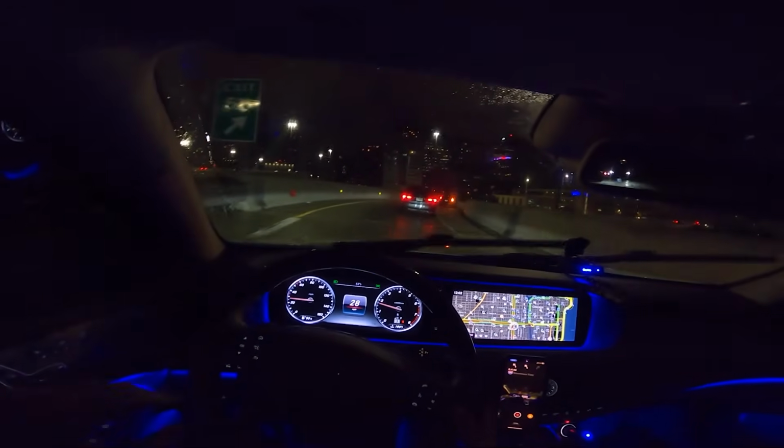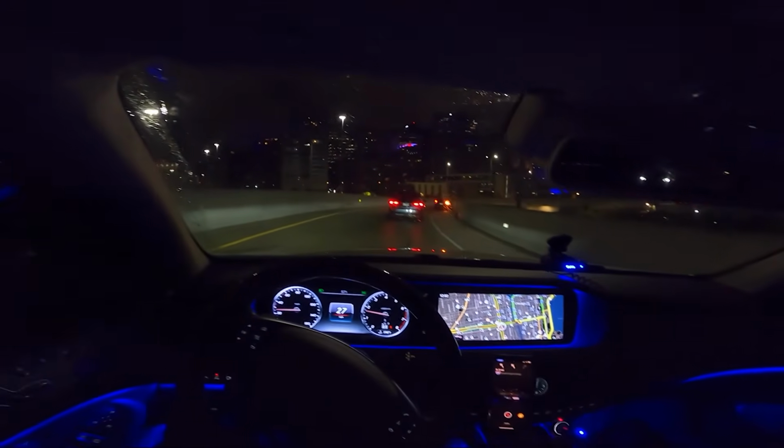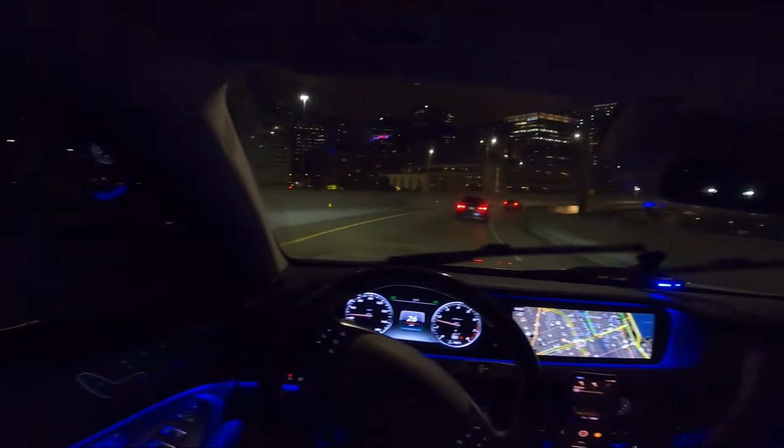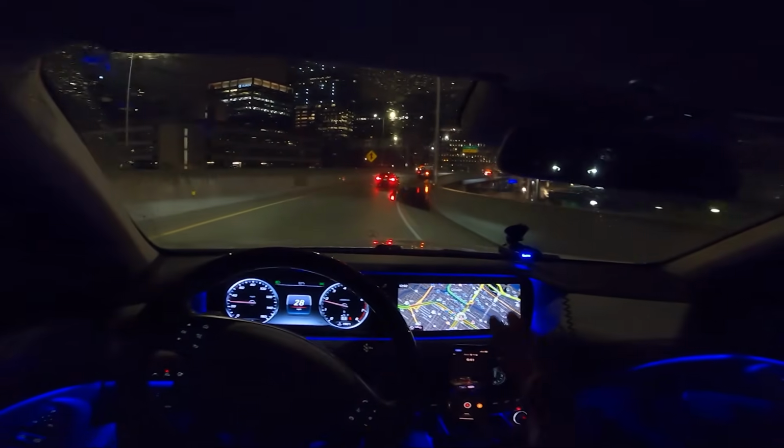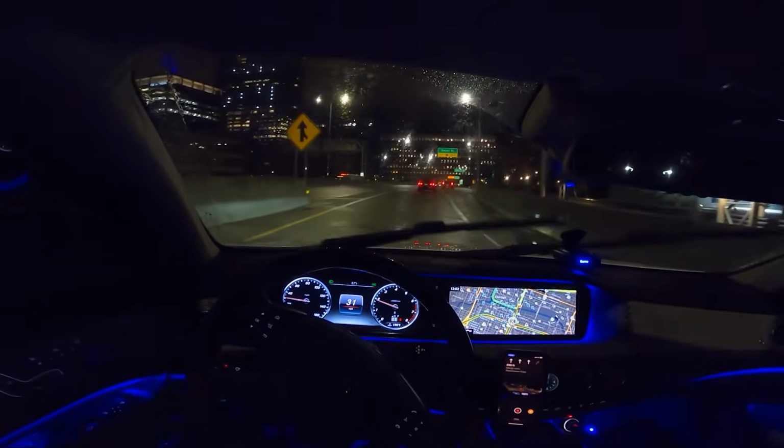Alrighty guys, that about concludes this drive. I just wanted to go for a nice little view of downtown, a nice little cruise. Wanted to show you guys what it's like to drive this car at night.